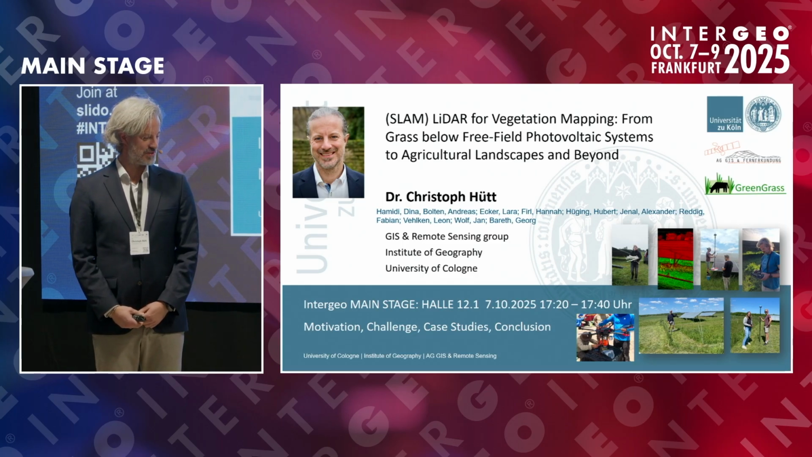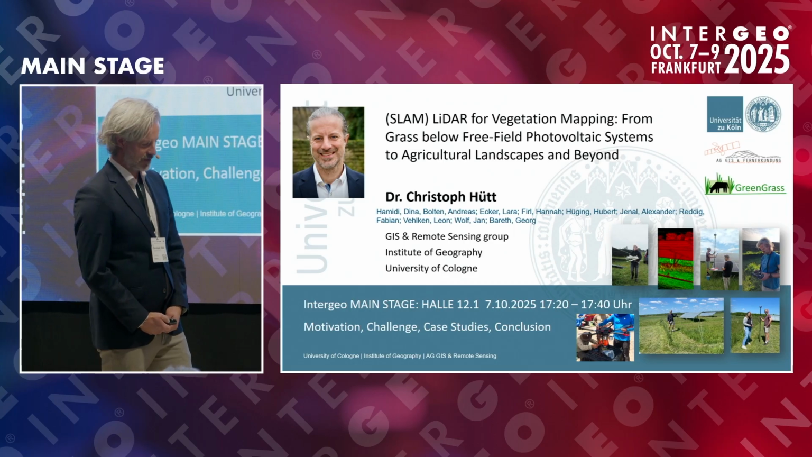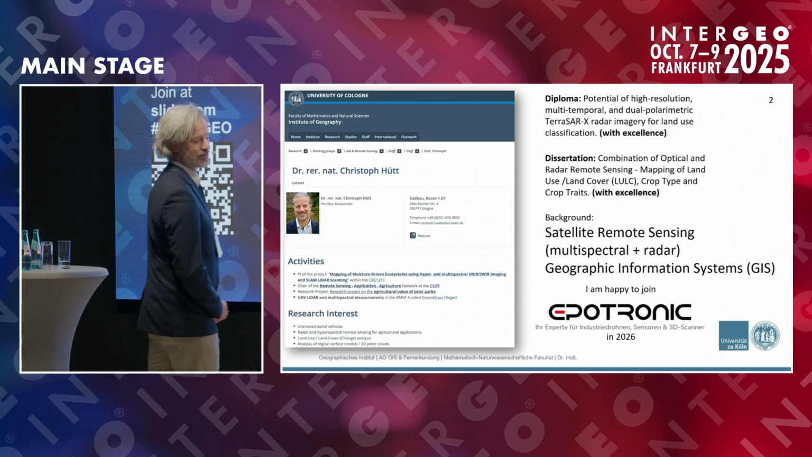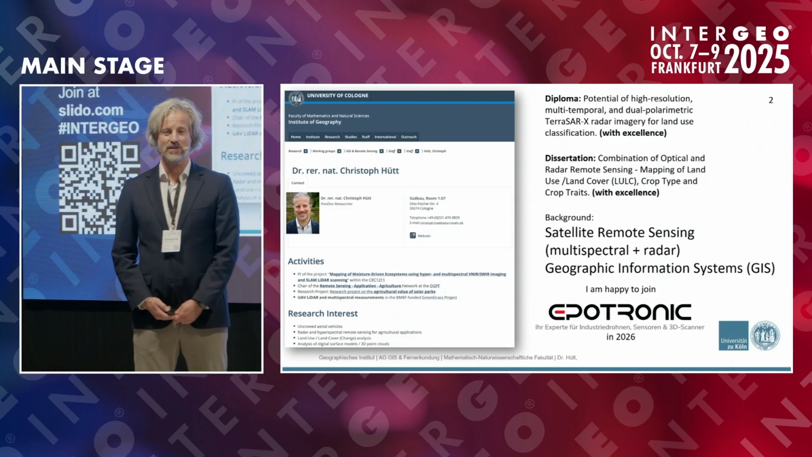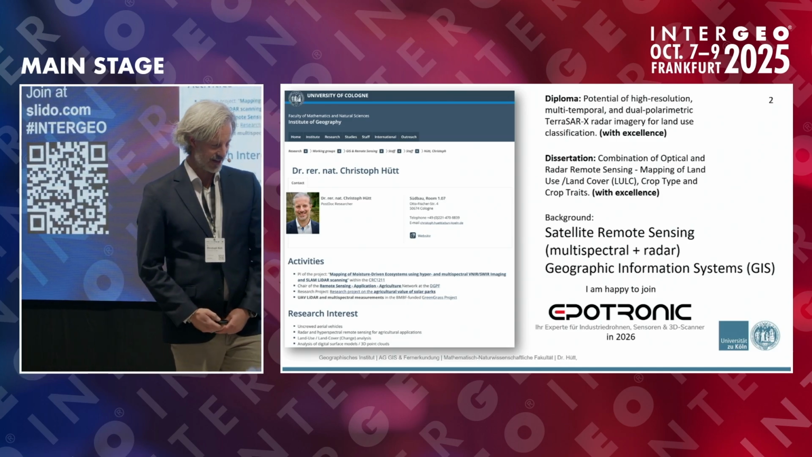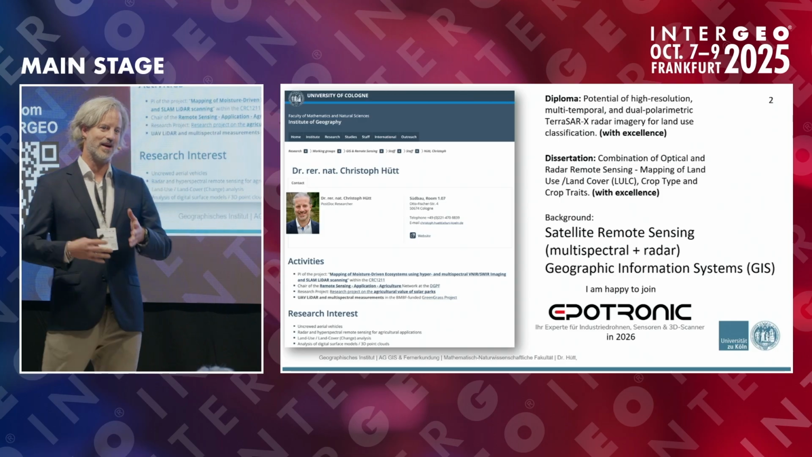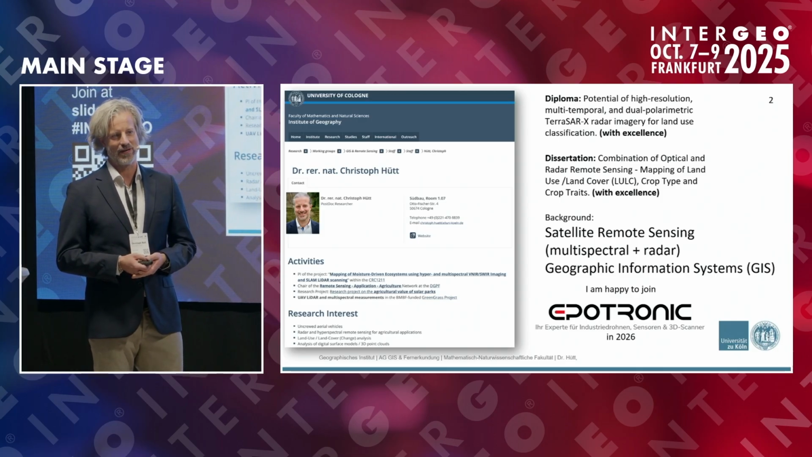I work at the University of Cologne in the Institute of Geography, and we are the working group for GIS and remote sensing. As I'm a geographer, I have a background in satellite remote sensing, multispectral and radar, and geographic information systems. I am problem driven, and I will not start with the methodology but with a problem, and then introduce the challenge and how we solve this challenge using LiDAR and in some parts also SLAM LiDAR.